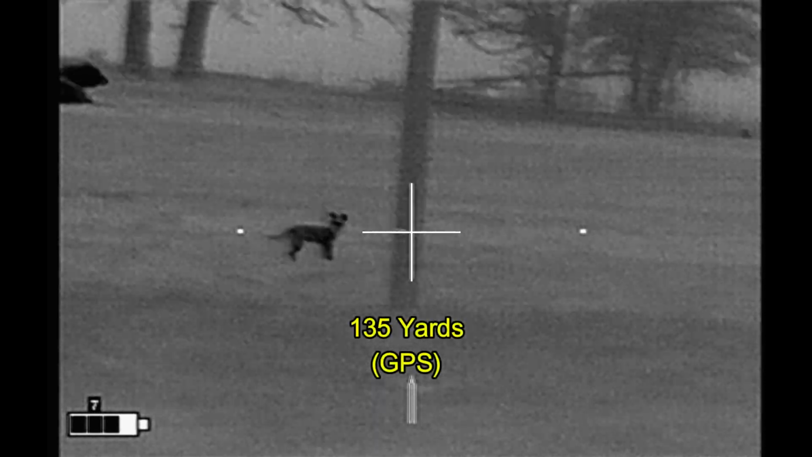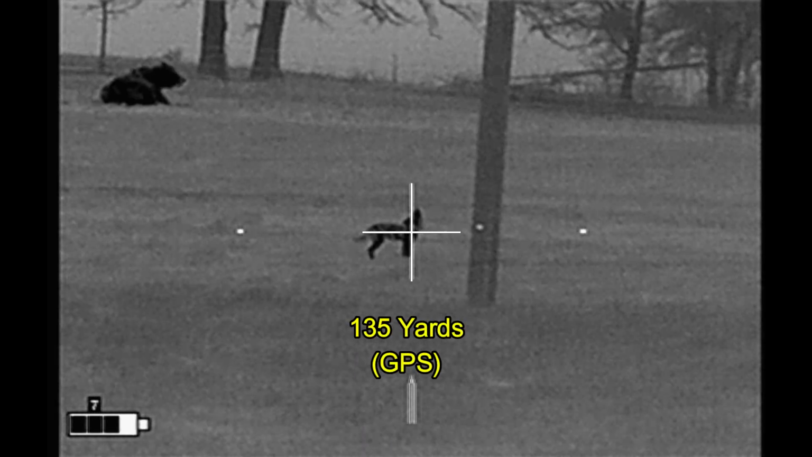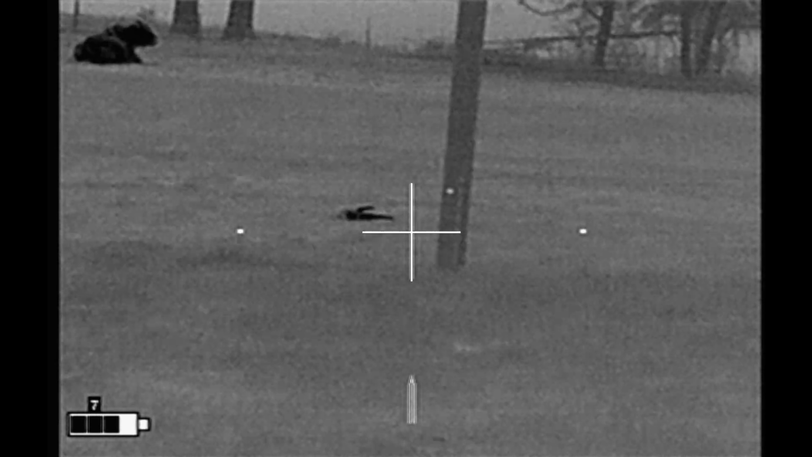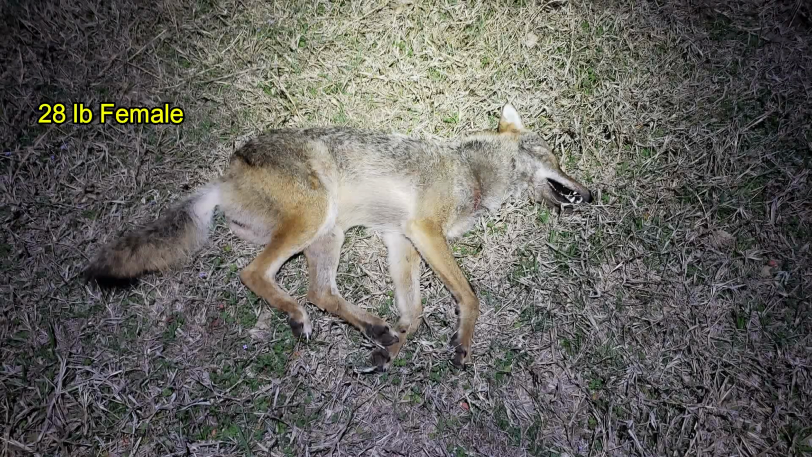So I'm waiting for her to get by the cattle right here. Down she goes with a shot to the neck, and the other coyote disappeared on me. She came in at 28 pounds, and she was the last quarry of the night.